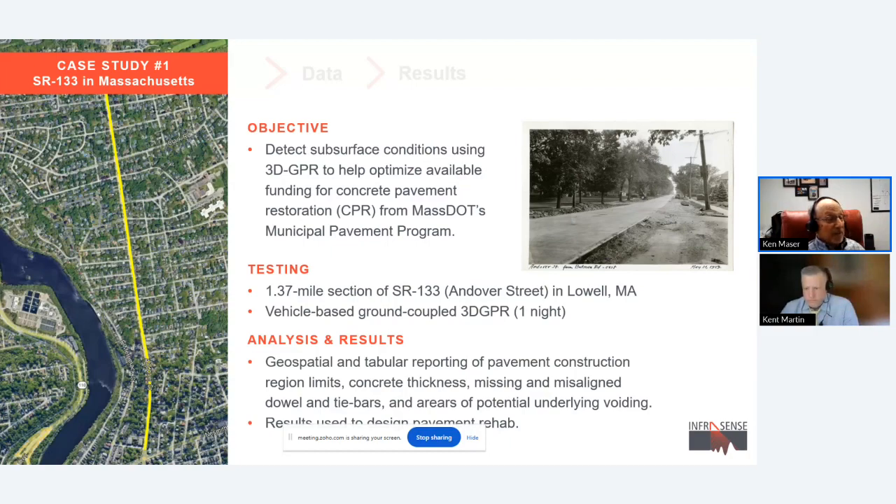So the goal here was to try to identify the subsurface conditions so that they could optimize the funding available for restoring the road and putting it back into good condition. It was surveyed with a vehicle-based ground-coupled 3D GPR system. It took one night, which was really not even one night.